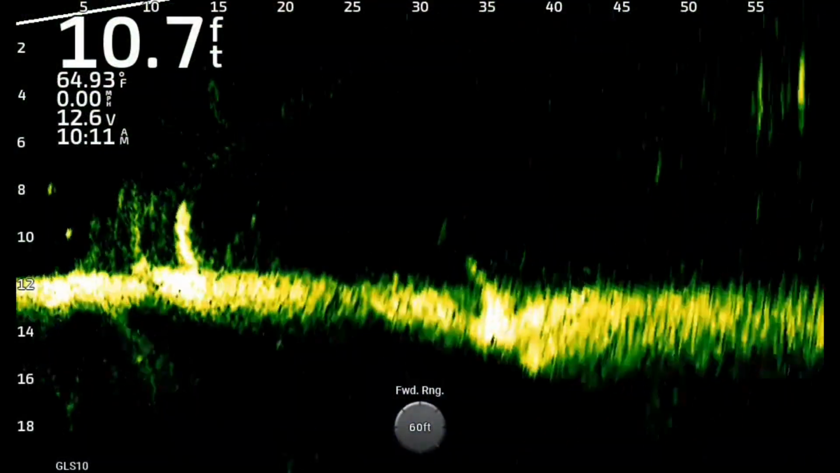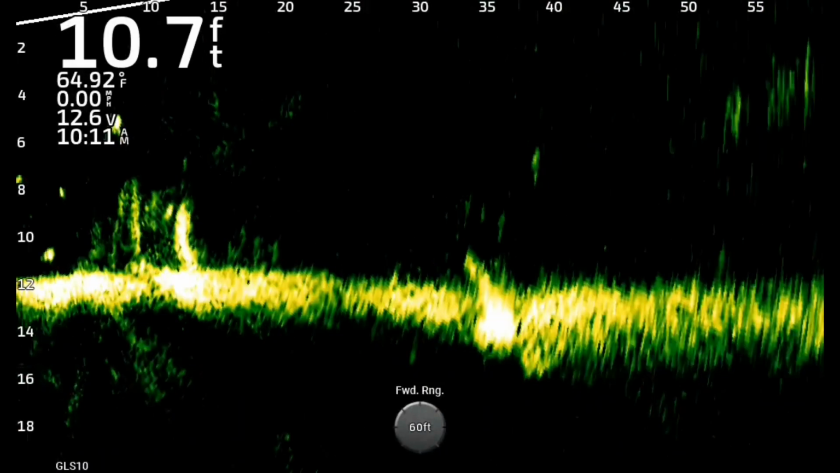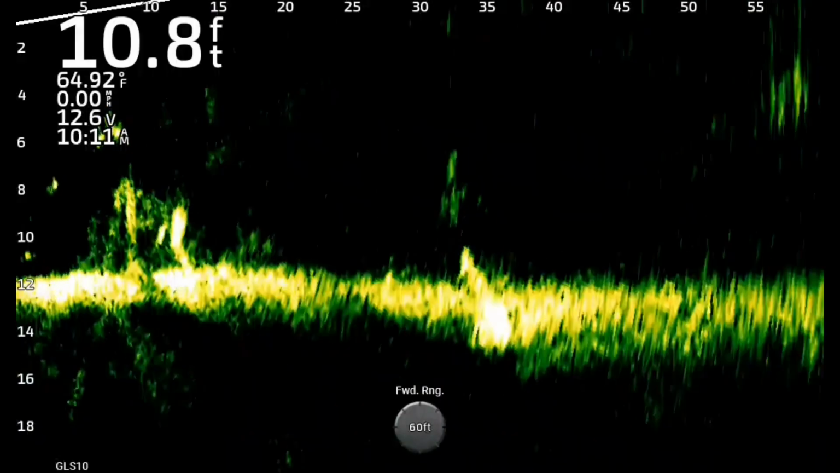And here we go. Let's get into it. Let me show you what we got. No voids, no weak spots. It looks amazing. Let's go. All right, guys, here we go. This is, I would say, a mid-depth range test, about 10 to 11 foot of water.